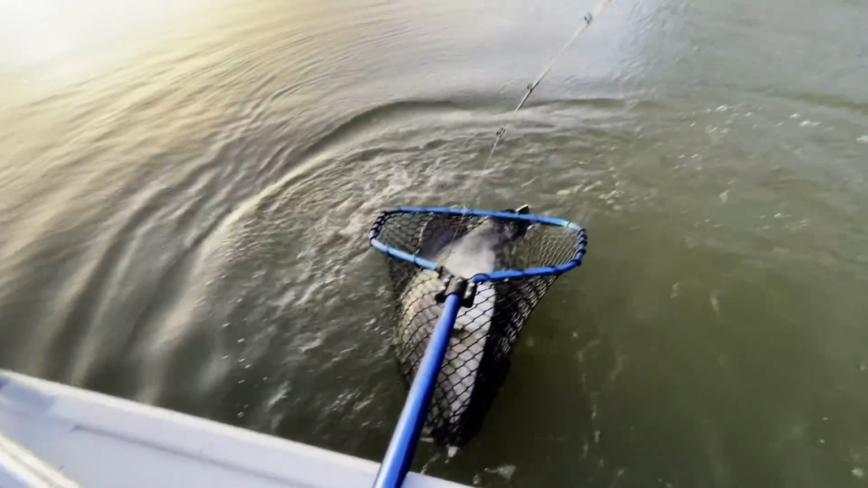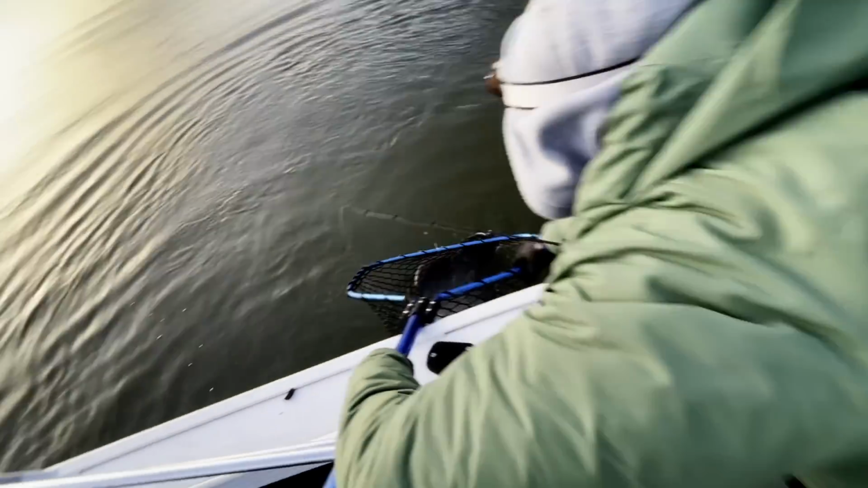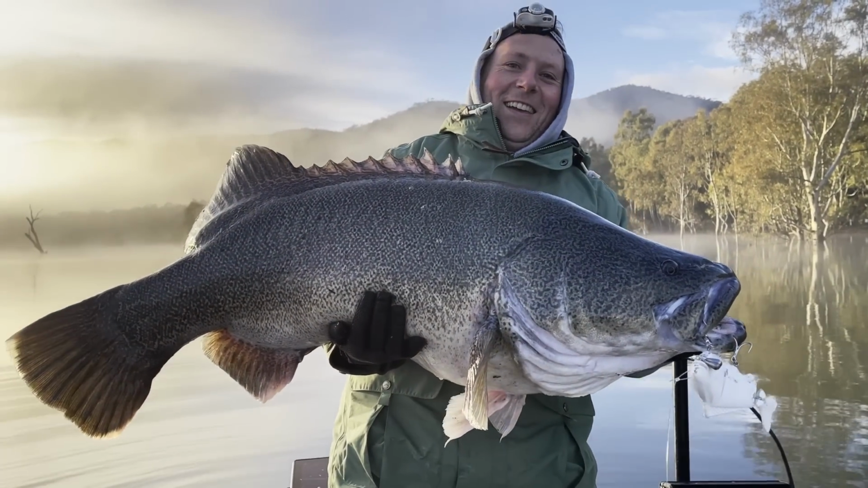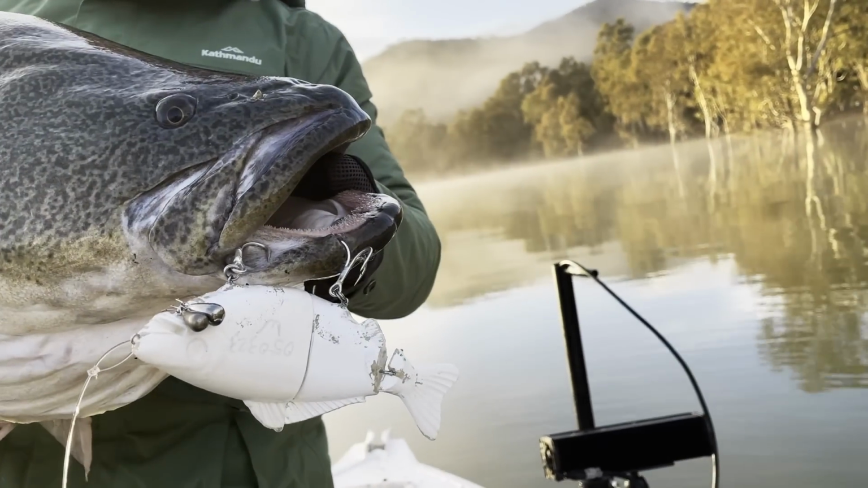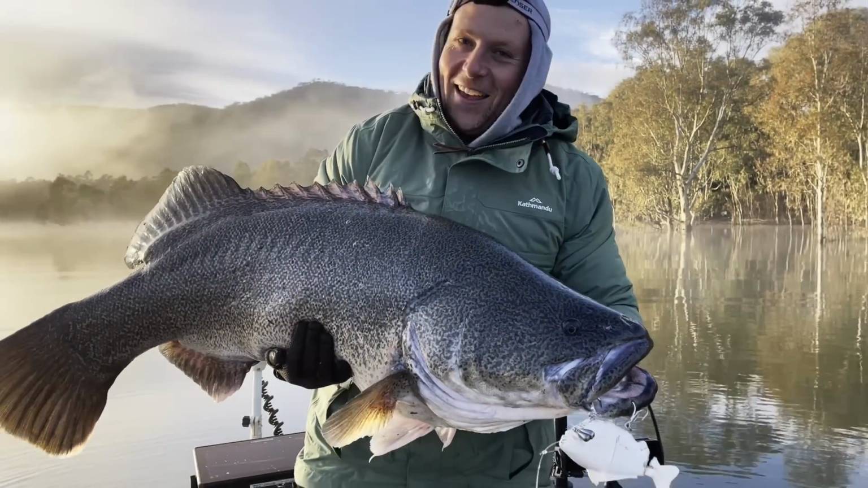Alright, he's in and he's a big fish. Well done, Jimbo. Click your reel out of gear. Alright, that is a sick fish, man. Especially as the sun's coming up. That is incredible. Jimmy's prototype swim bait there. Smash. Oh, yes. Get some pics.